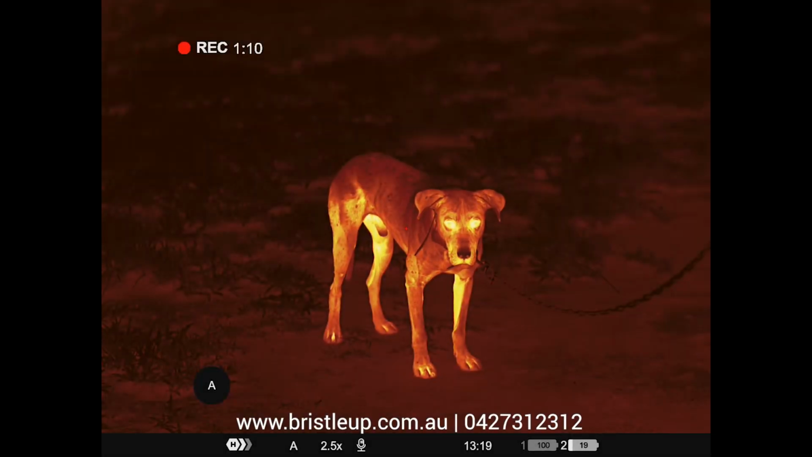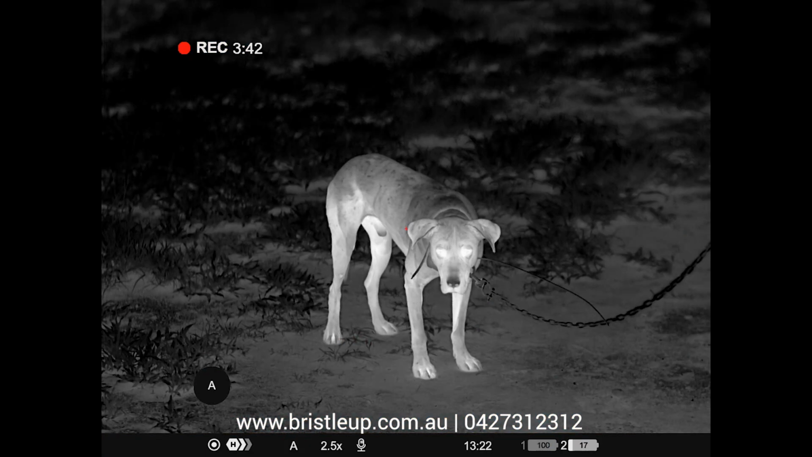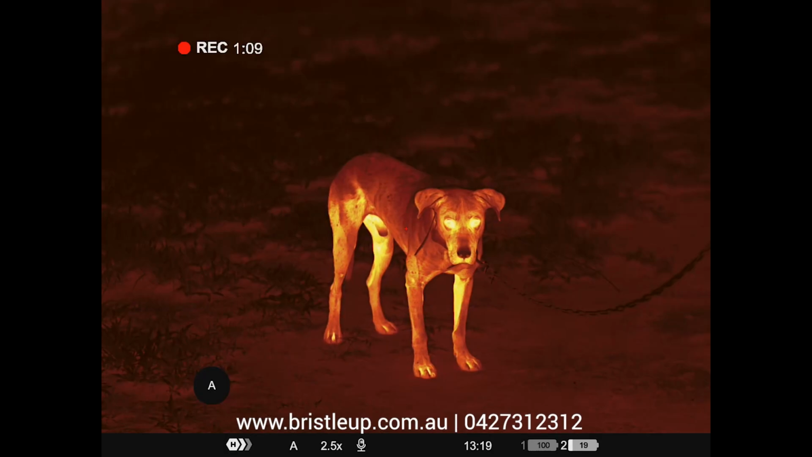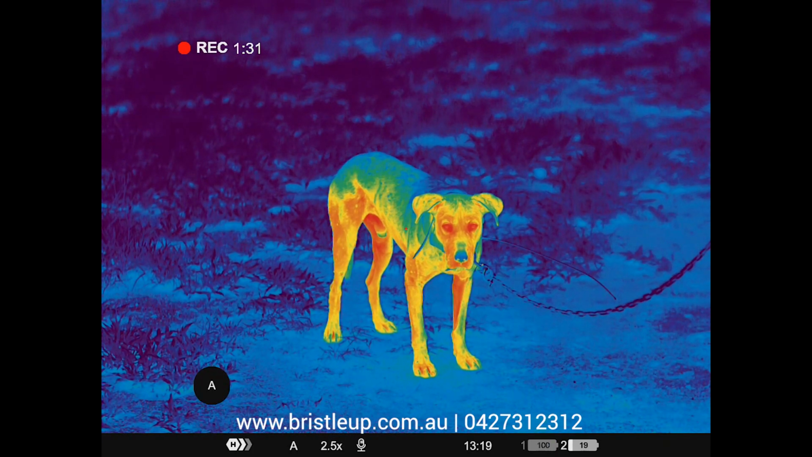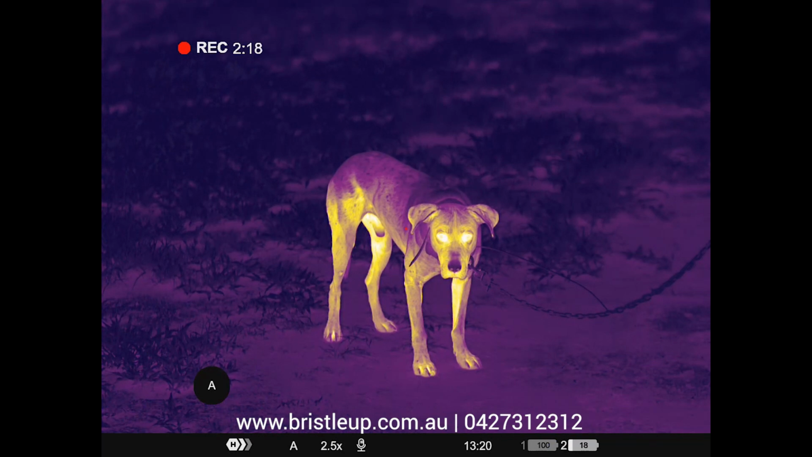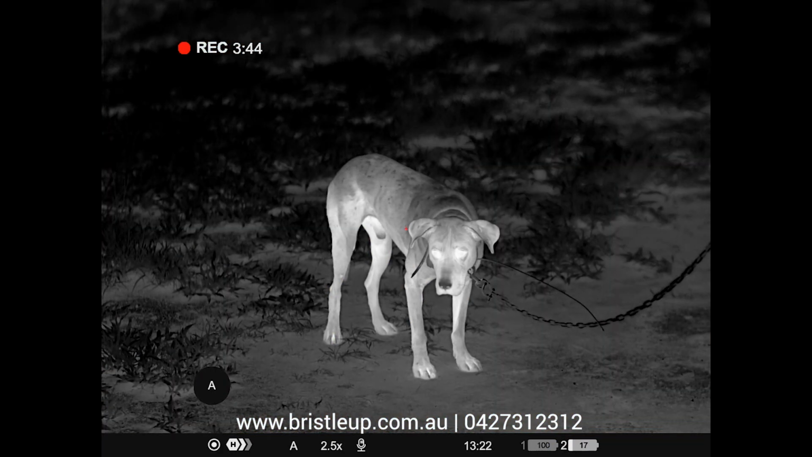Alright, before we move on, let's look at the different color palettes that Pulsar offers. First up we have white hot, then we have black hot, red hot, then we have red monochrome, which I don't mind, and then we have rainbow, ultramarine, violet, and then lastly sepia. So some solid options there.